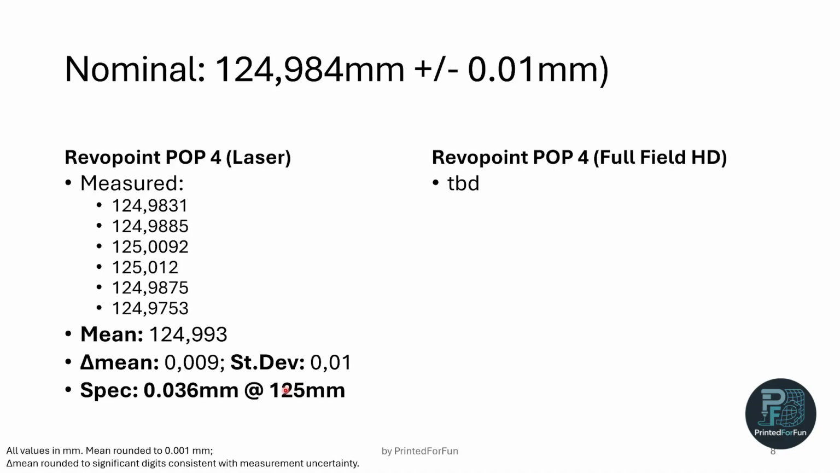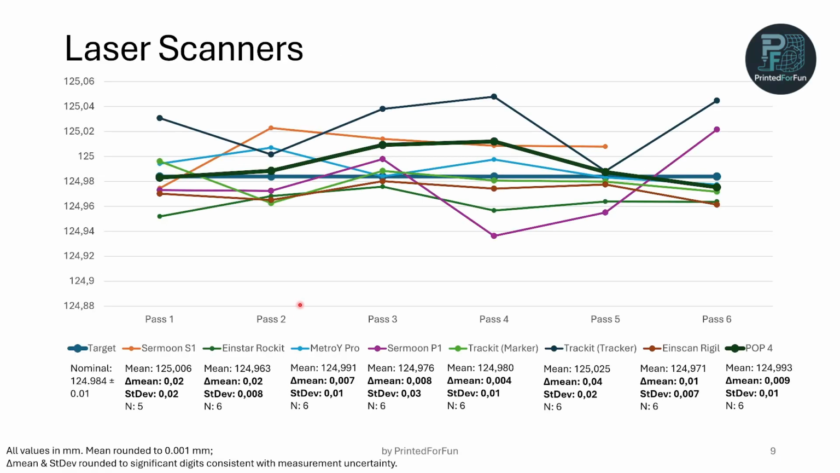Here, single measurements. In the next slide, we have in the dark bluish color in the middle, the straight line, the nominal. And here in this very dark green, we have the POP4. So it's quite a close group, and the best way is to just look at all the values, and you can see the delta mean and standard deviation are very excellent for the POP4.